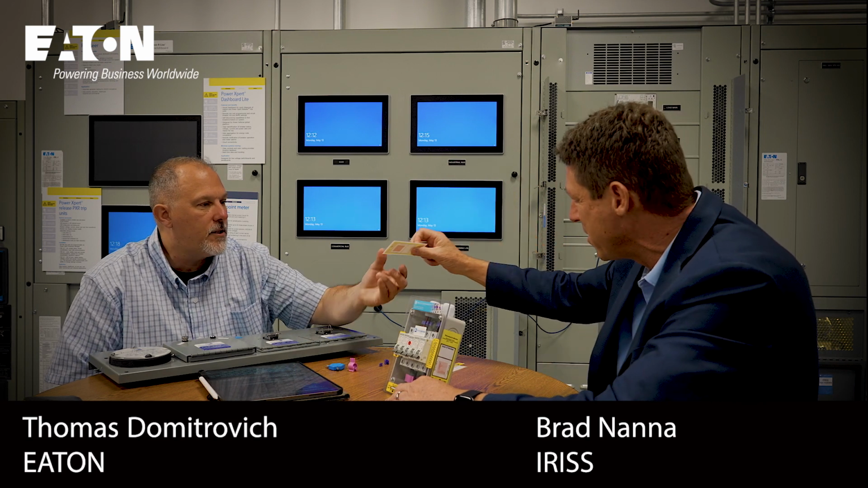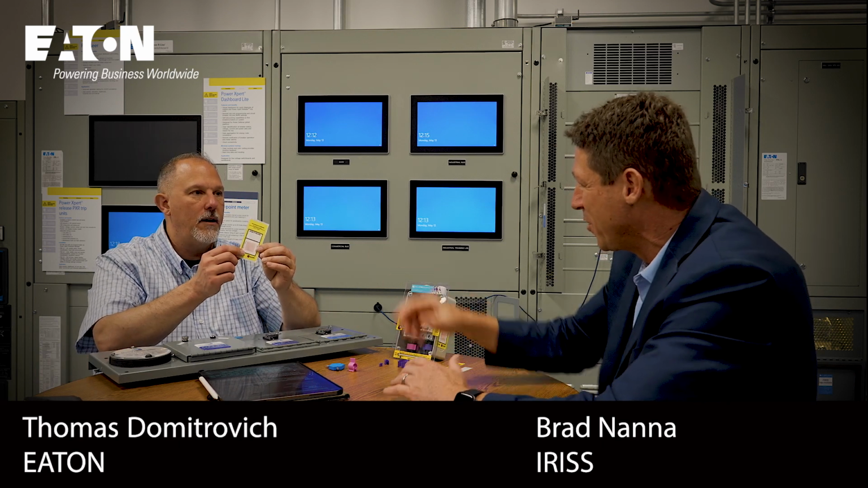Okay. So that's just a label. It's a label, and when that square turns red, I had a thermal issue related with that bus bar. Oh, look at that. In this case, it looks like an off white, and then the red is the alert. Exactly. So when that square turns red, and you just stick this on the bus bar, it's a visual indicator that, okay, the bus bar got hot. It says high temperature indicator, permanent color change to red if heated over 52 degrees Celsius, 126 degrees Fahrenheit.